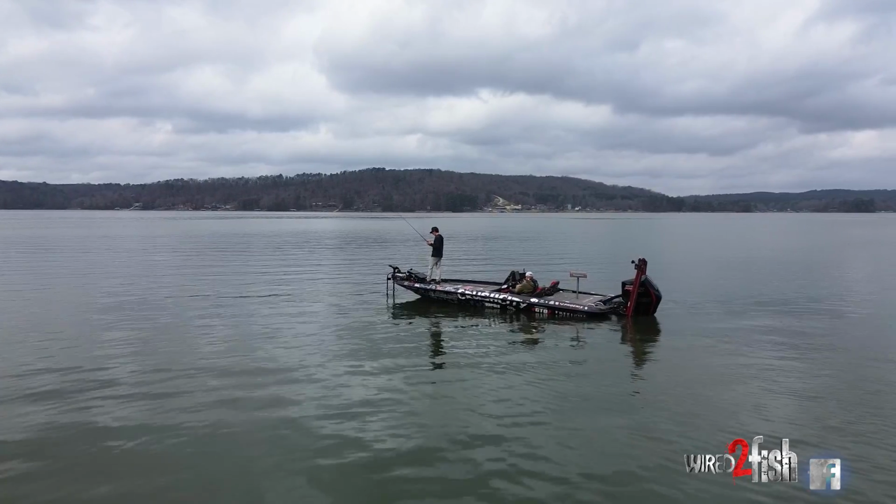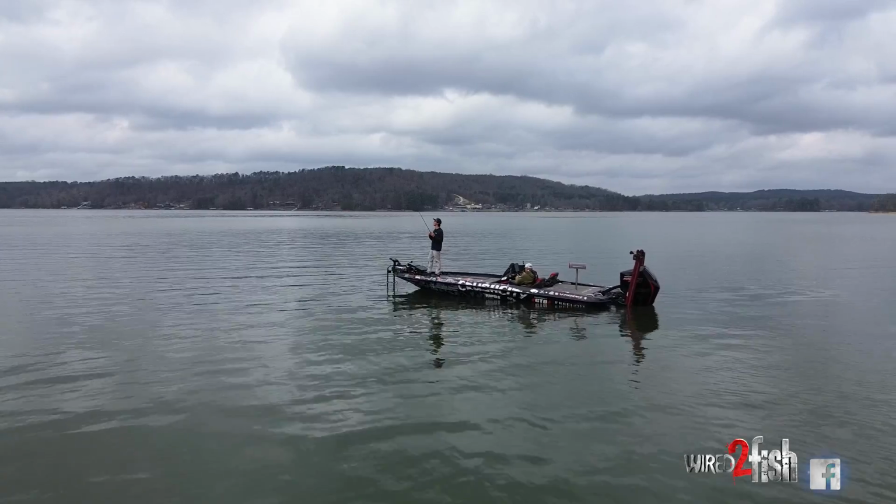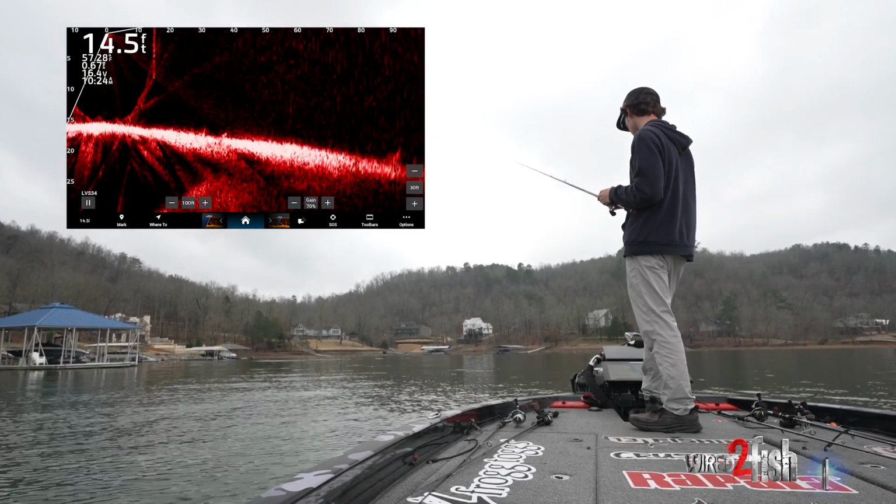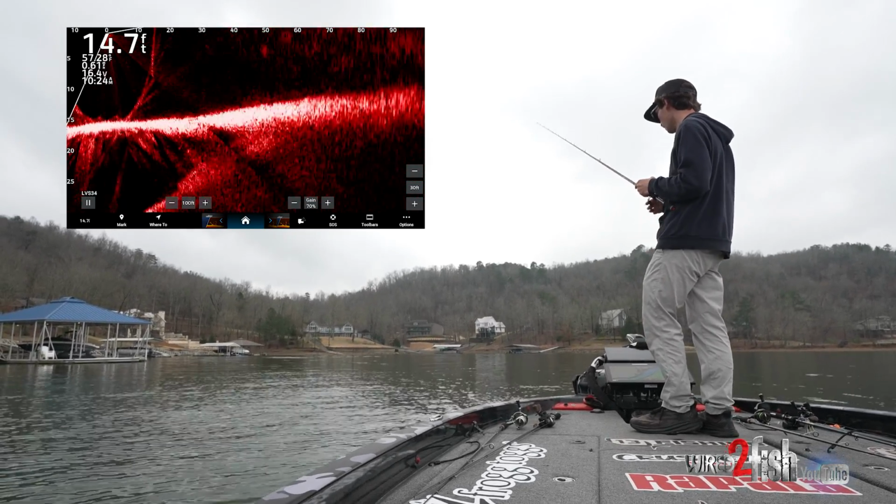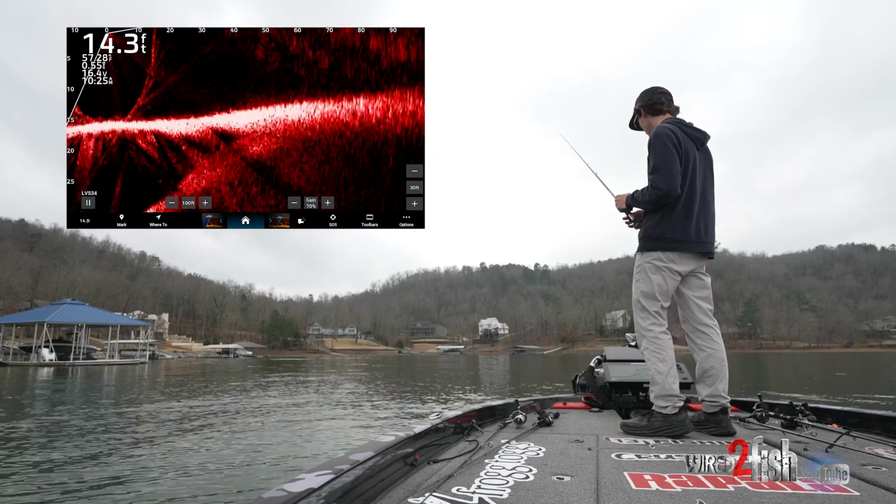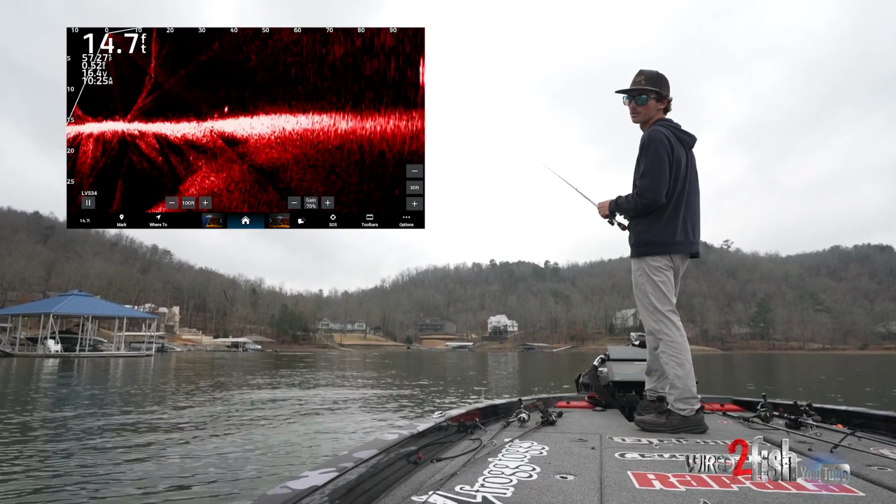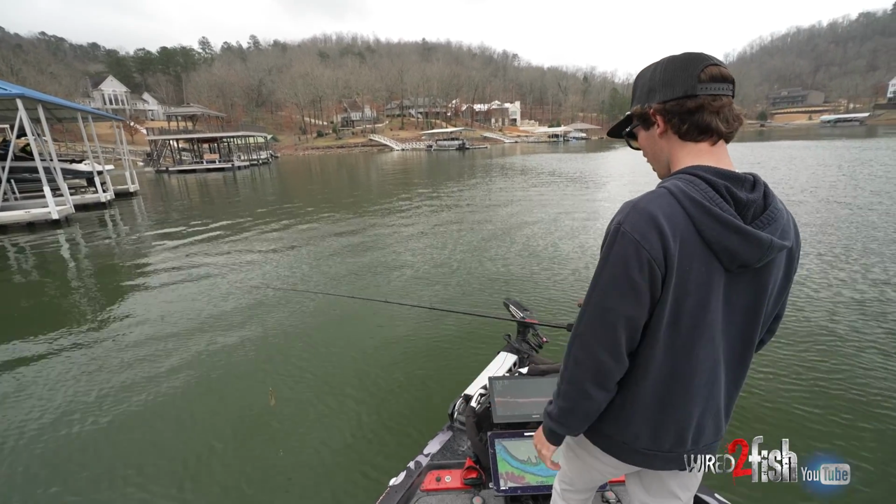I'm basically using my LiveScope to make sure every cast I make is on a fish. So we just didn't know these fish were suspended, but a lot of these fish are suspended. They're just sitting here staged up, and I'm casting a jig on them. I'm making them go down to the bottom just because they've seen 100 minnows, and I'm trying to switch it up and throw something a little bit different on them. They're sitting 5 to 10 foot off the bottom, majority of them.